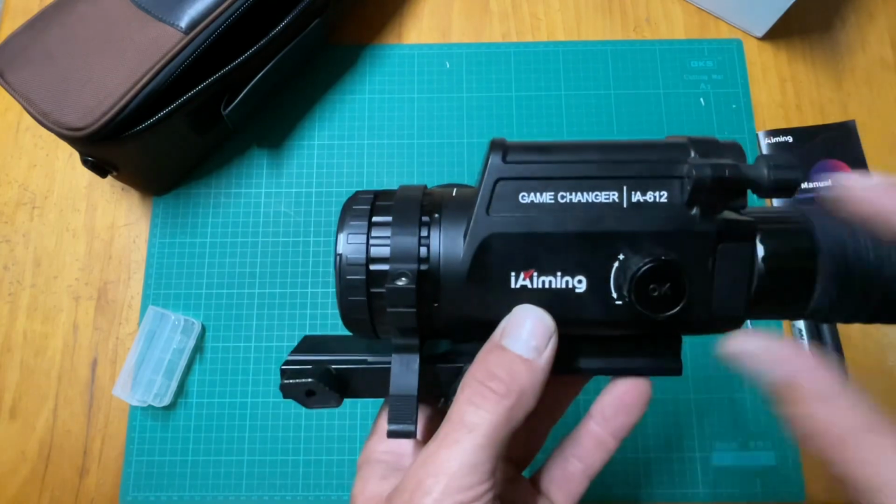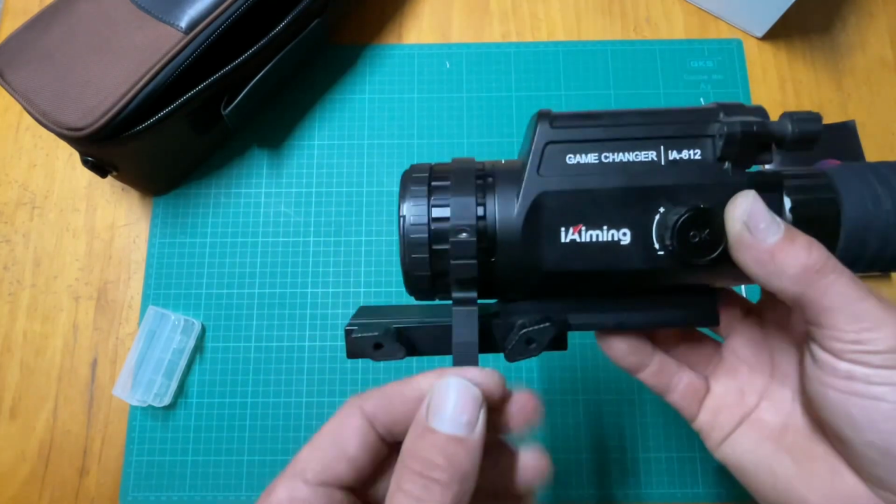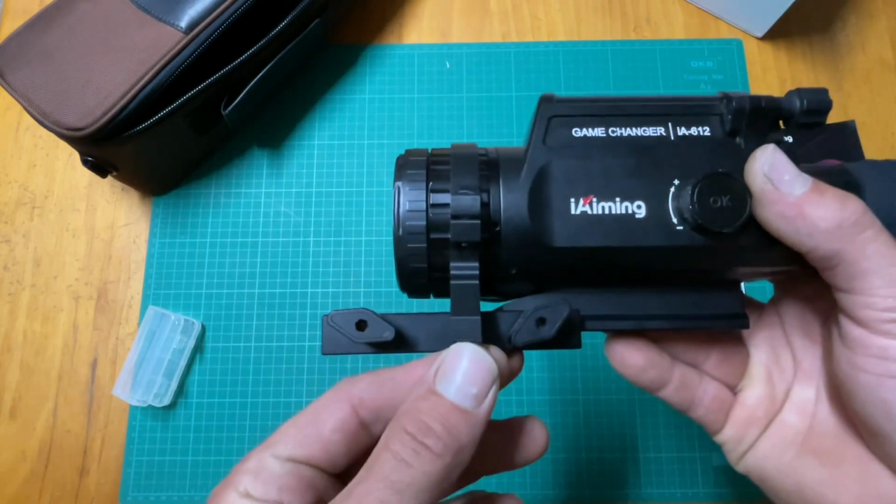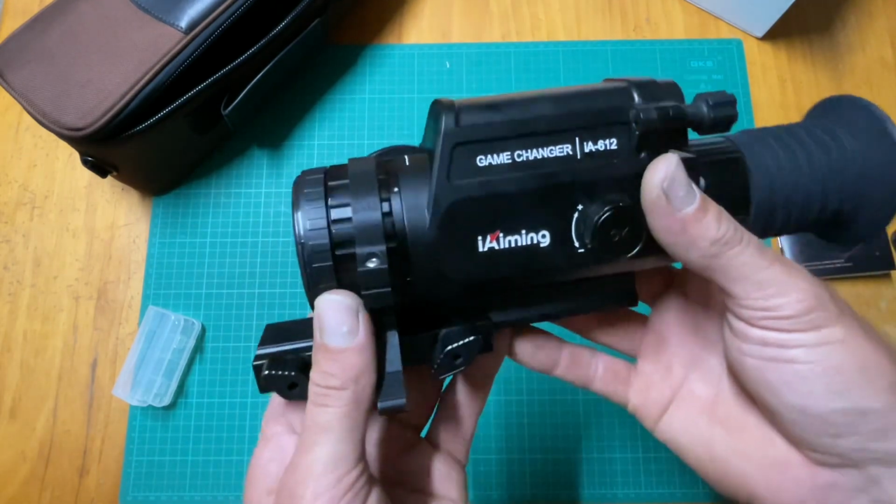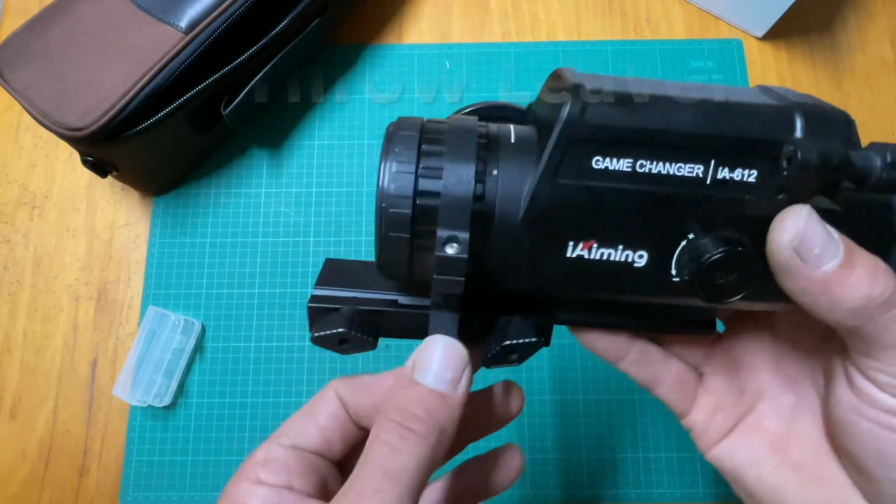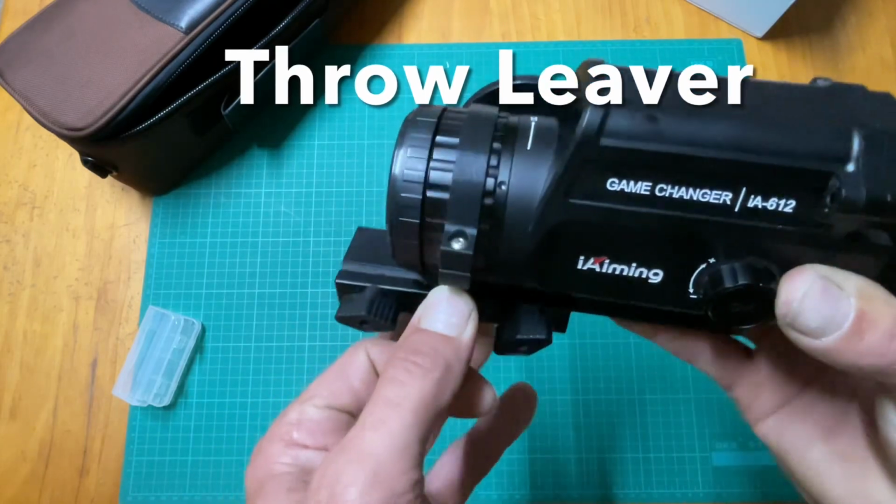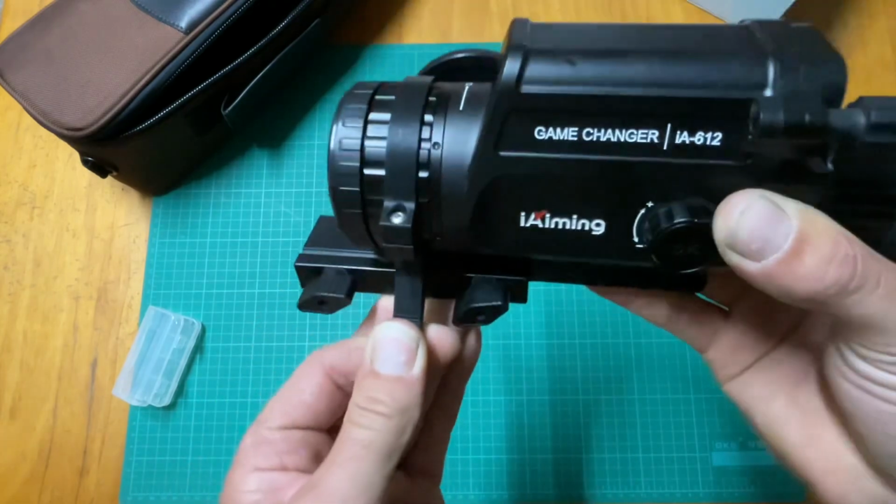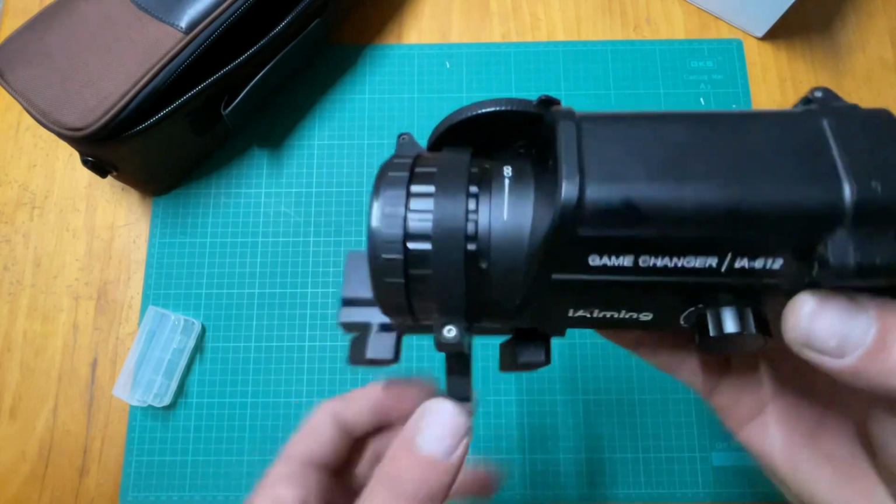So Williams Fox Sheet actually put me onto, I watched a review of hers before I bought this one, and she recommended that I get a focus ring and scope extended lever, which makes it a lot easier to turn. Just tighten it up with that.